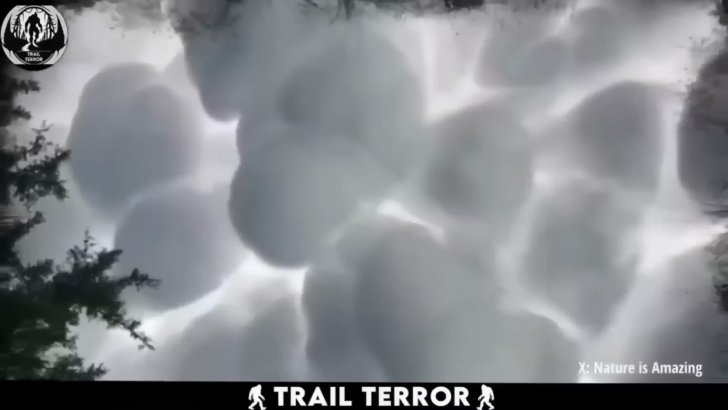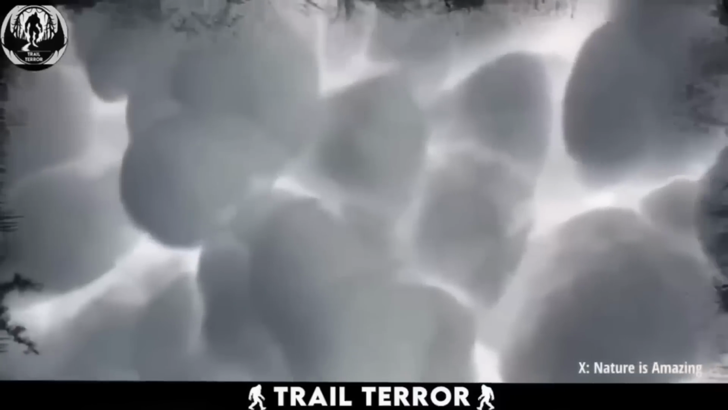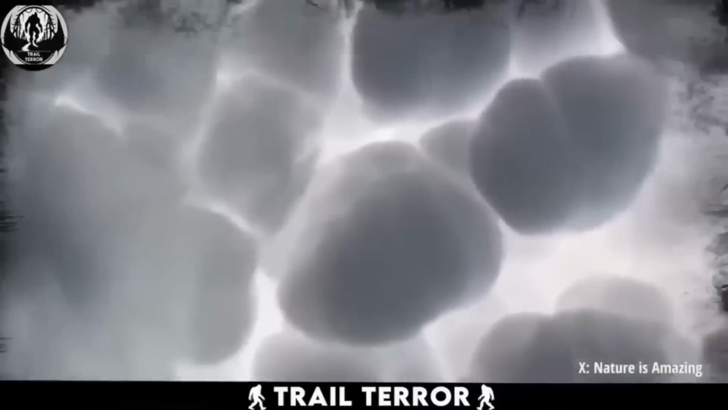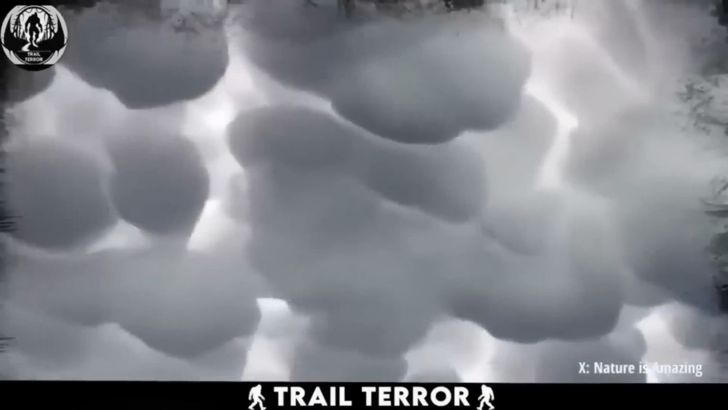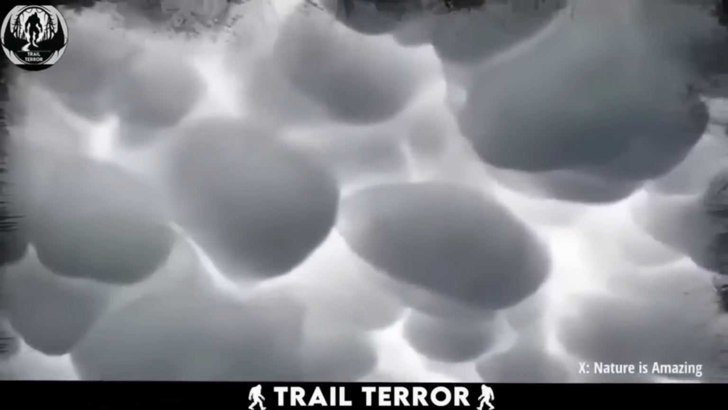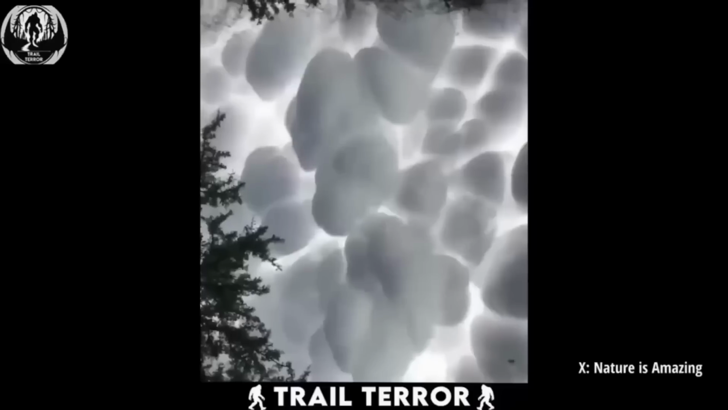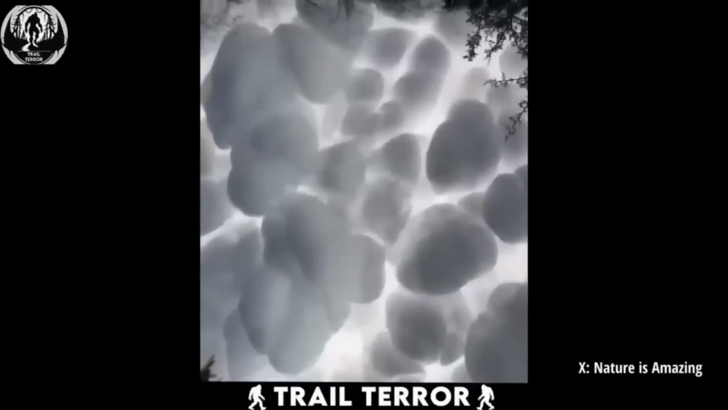This captivating video from Australia showcases an unusual cloud formation resembling patterns of cotton strewn across the sky. The surreal sight may appear enchanting to some, yet for others, it instills a sense of unease at the unknown. However, fear not. These clouds aren't a sign of impending doomsday.